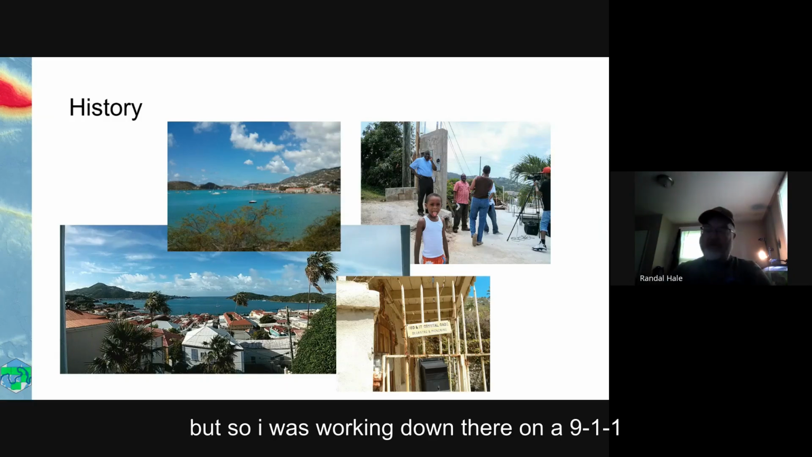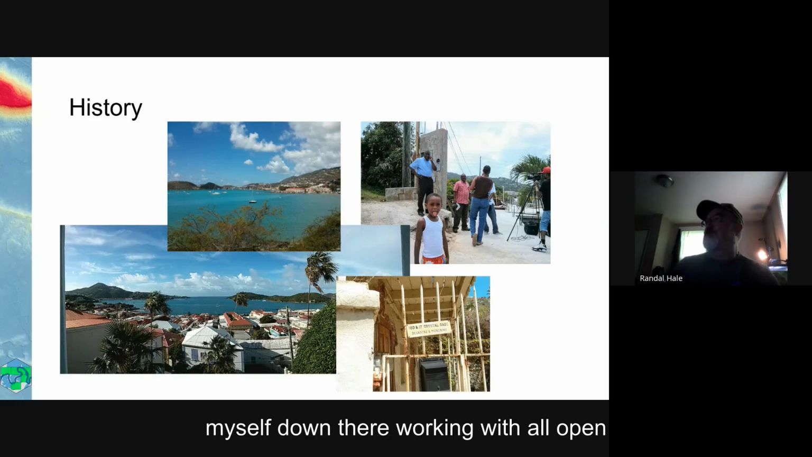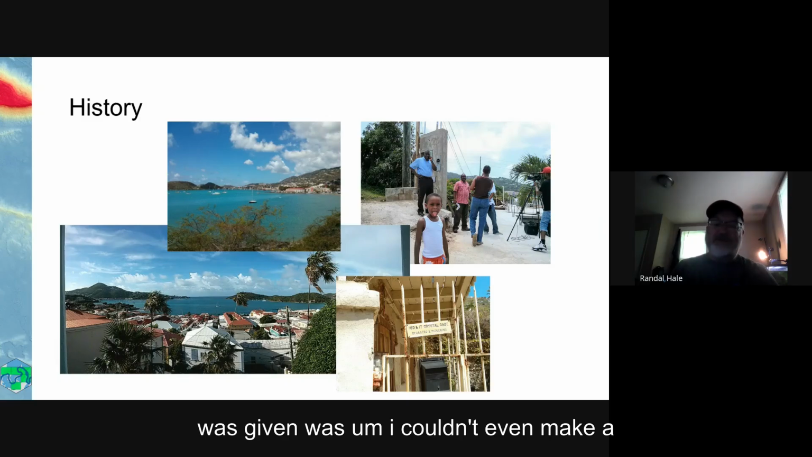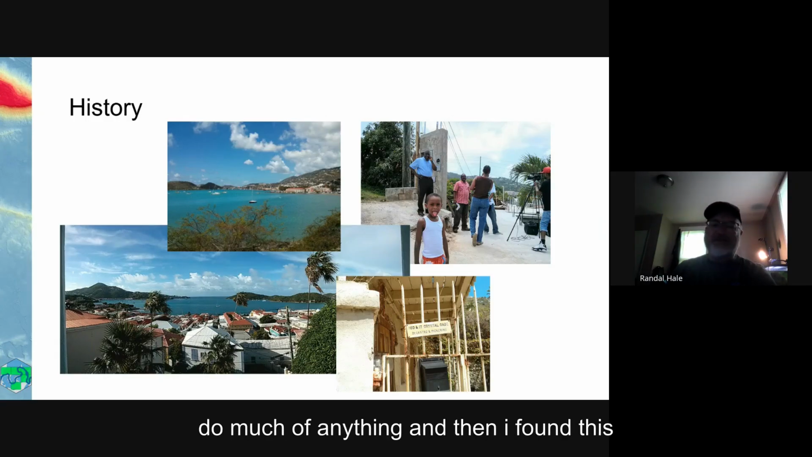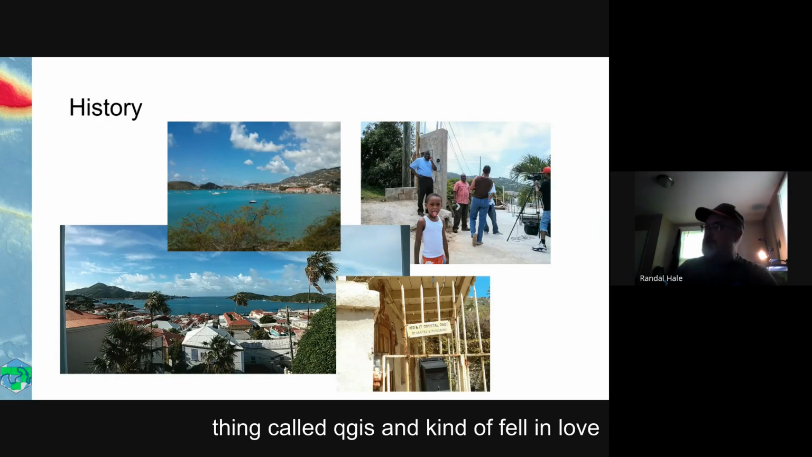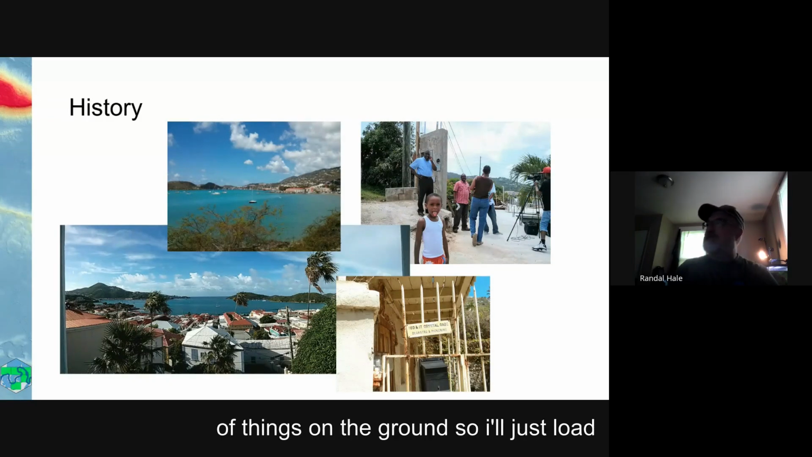But I was working down there on a 911 addressing project, and it was bizarre. I may have been an Esri business partner at that point, and found myself down there working with all open source tools. And the tool of choice that I was given, I couldn't even make a PDF with it. I couldn't really do much of anything. And then I found this thing called QGIS and kind of fell in love with it because it helped me do a lot of things on the ground.